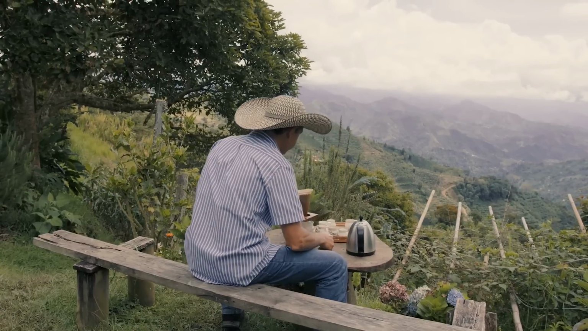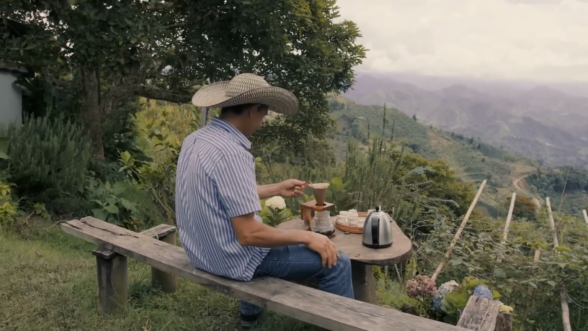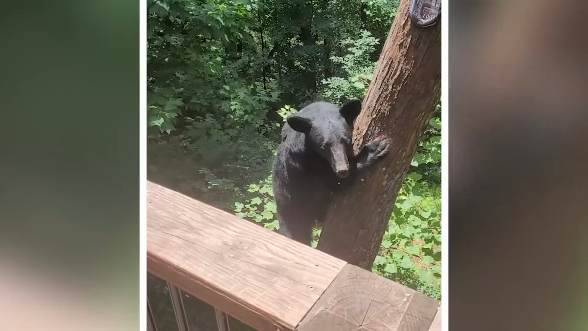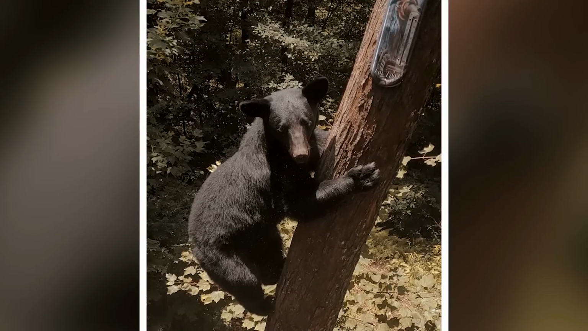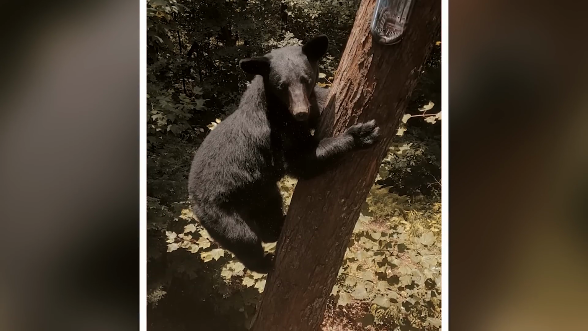Backyard bear-off. Imagine sipping your morning coffee on your deck surrounded by nature's serenity when suddenly a furry intruder appears eyeing your bird feeder. That's exactly what happened to this brave homeowner who found himself face to face with a hungry black bear. Watch as the man scolds the bear like a mischievous pet, unfazed by its growls and snarls.